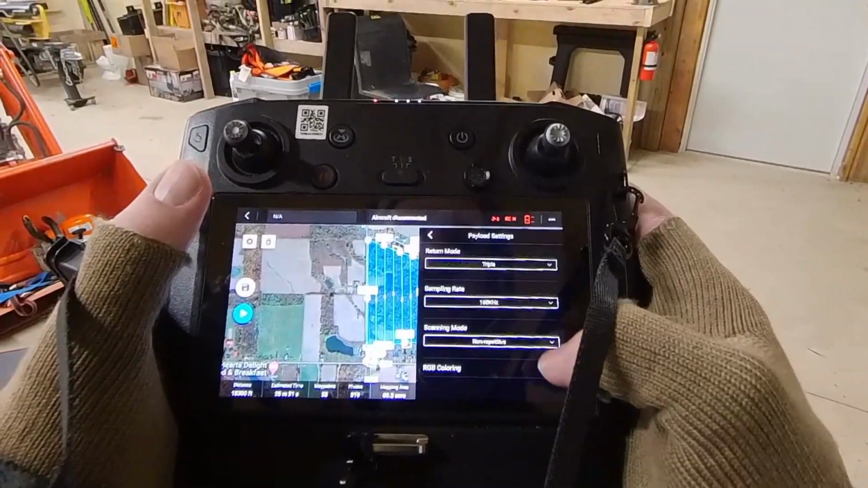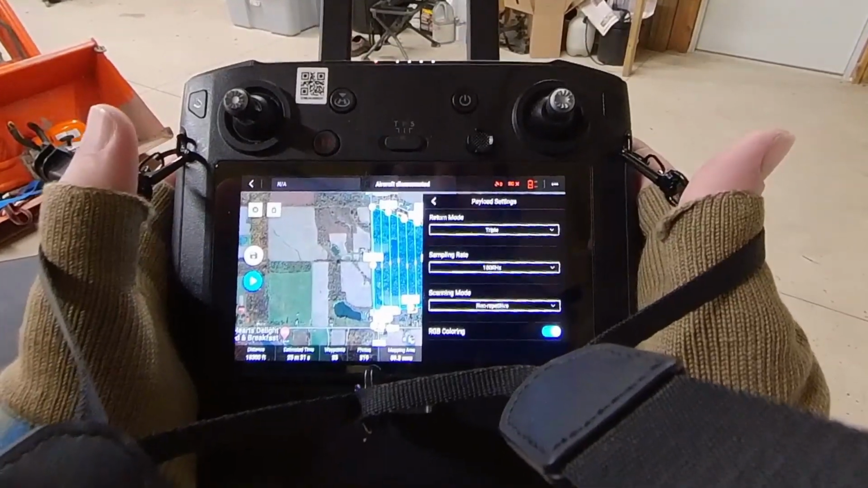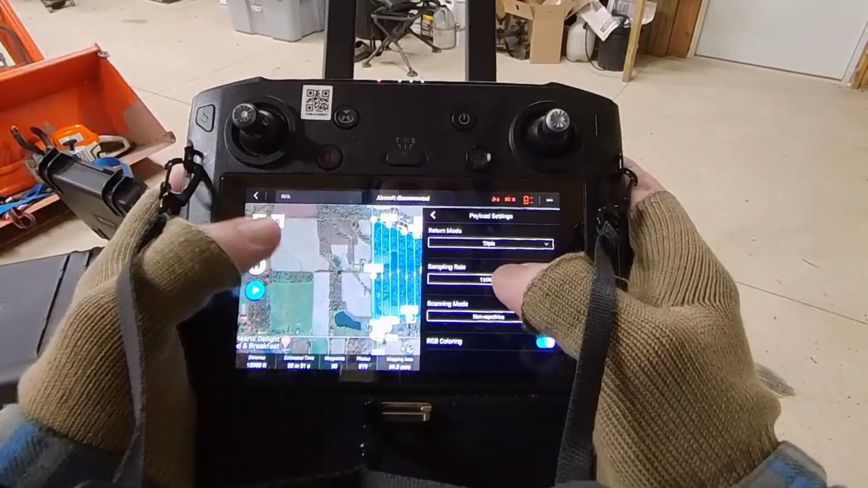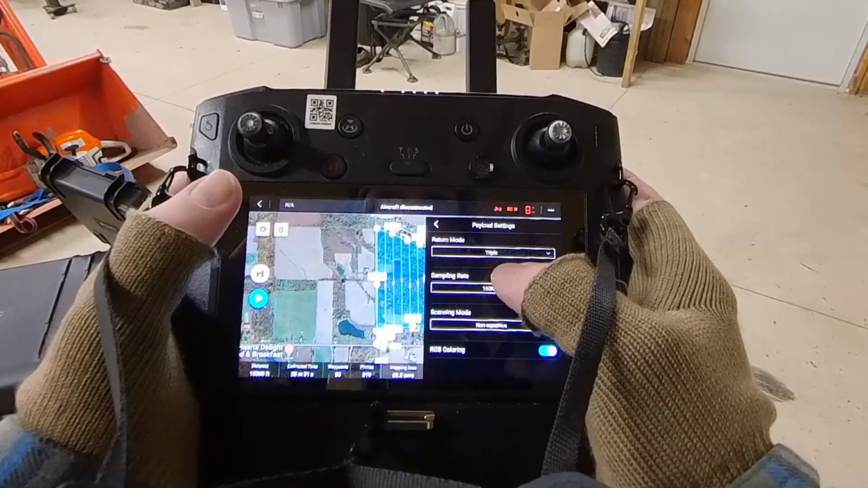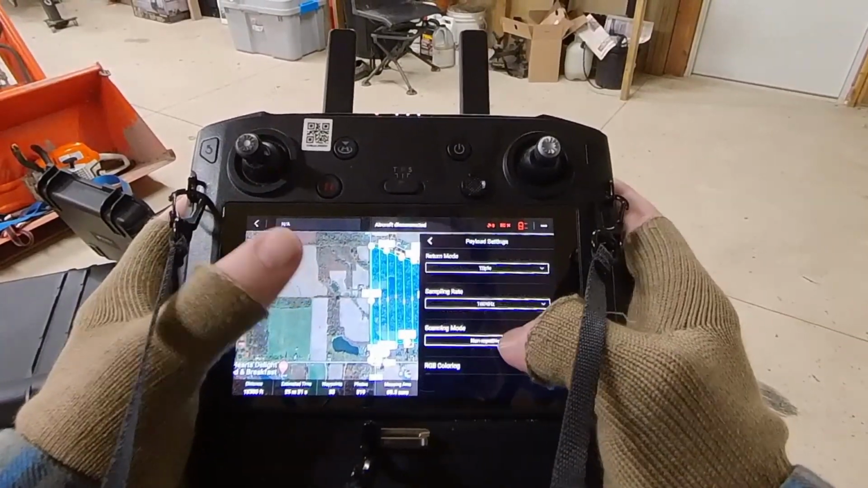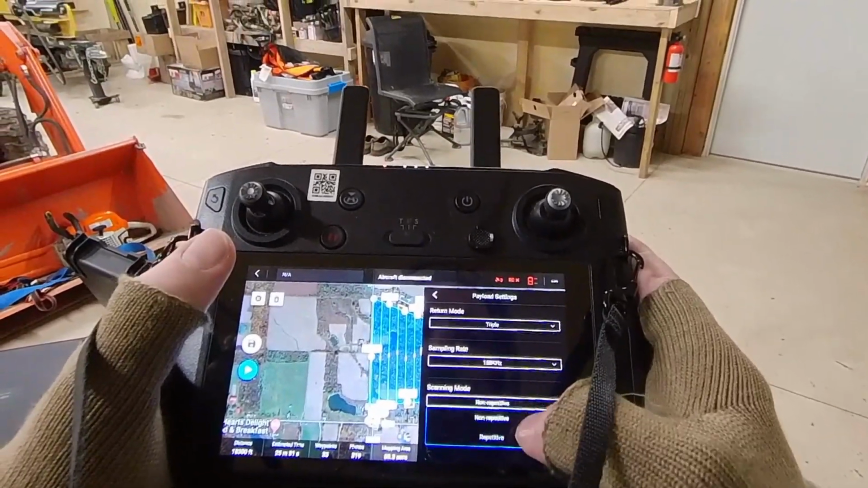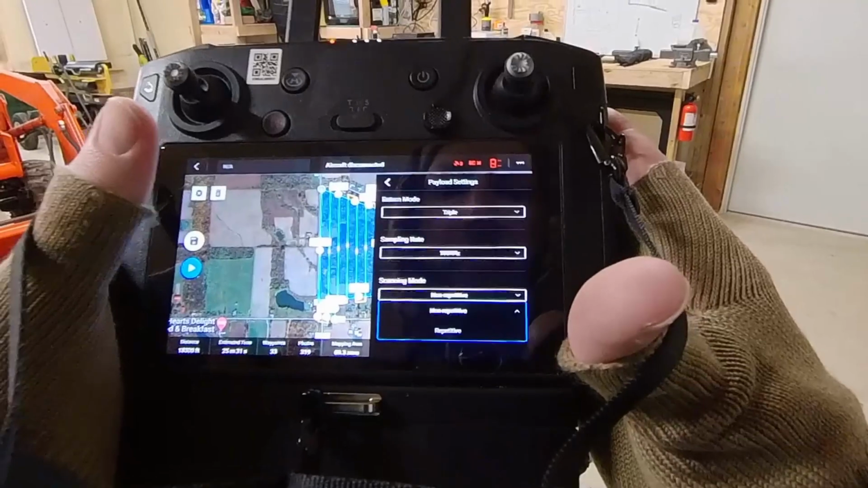Then you come in here to your payload settings. Return mode is on triple, so that means it's going to be able to shoot down through the tree canopy, and it'll have 3 returns, so it's got a better chance of actually getting to the ground and getting you a good elevation shot on the ground. Your scanning mode, I'm setting that to non-repetitive, so your choices are non-repetitive or repetitive.